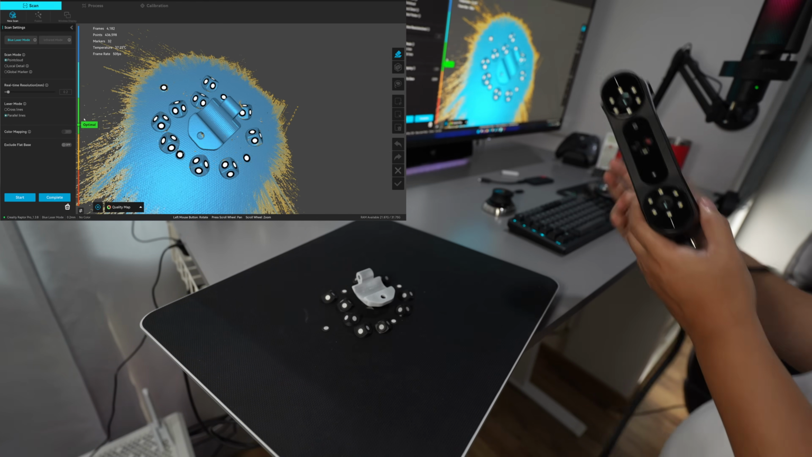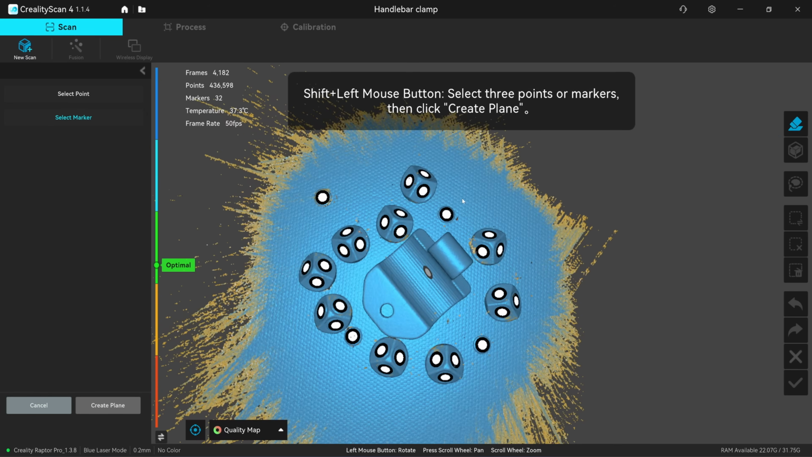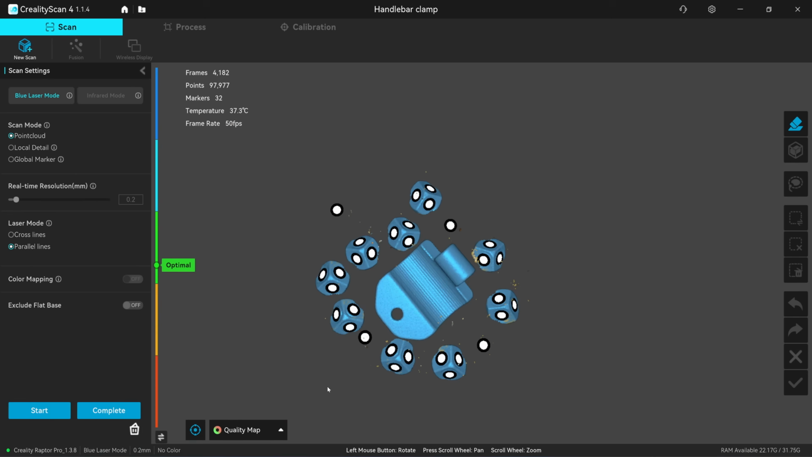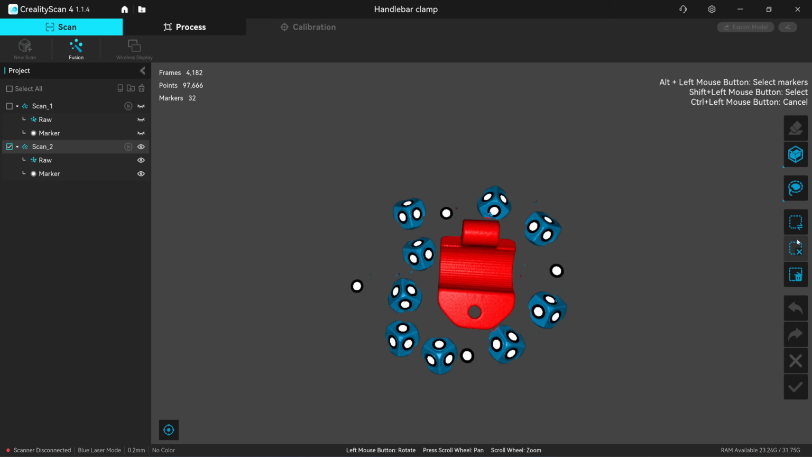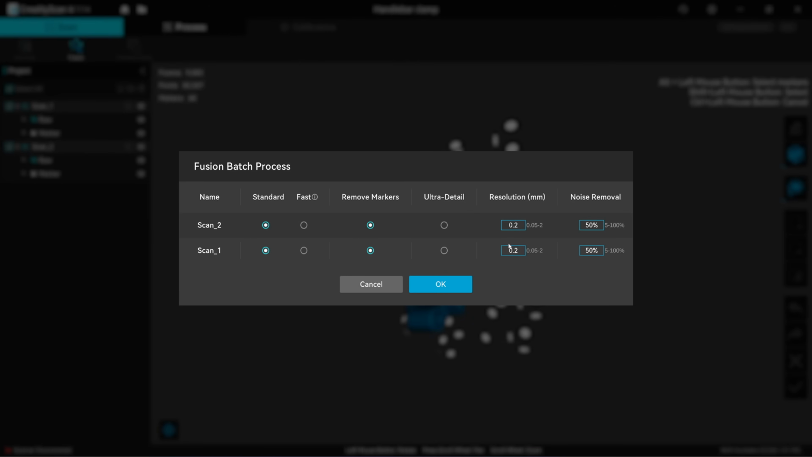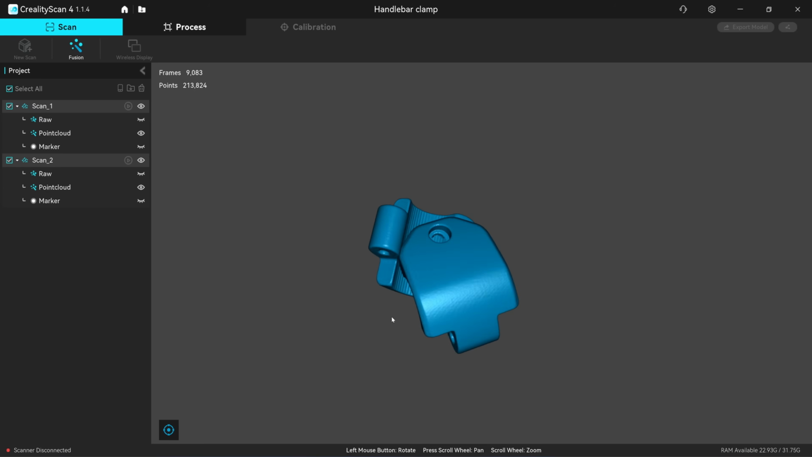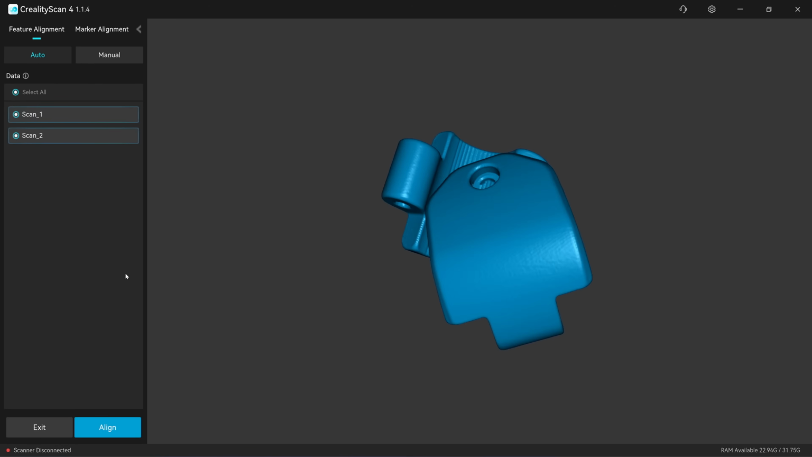Okay, it's done. Clipping plane function. I'm going to hold the shift key, pick the 3 flat markers, create plane, check mark, complete. Using a 0.2 resolution. Okay, so we have 2 scans, and I'm going to merge them. Let's try automatic alignment.